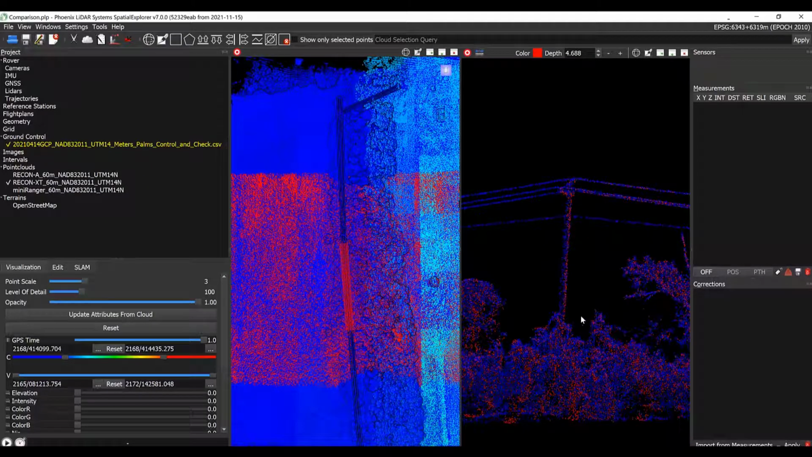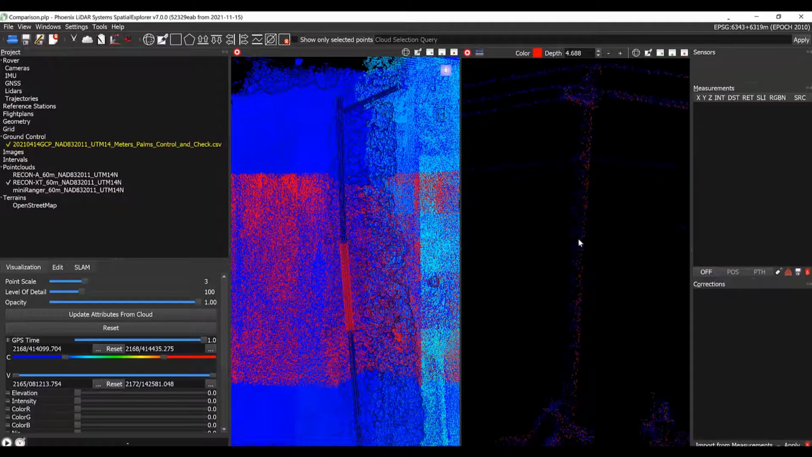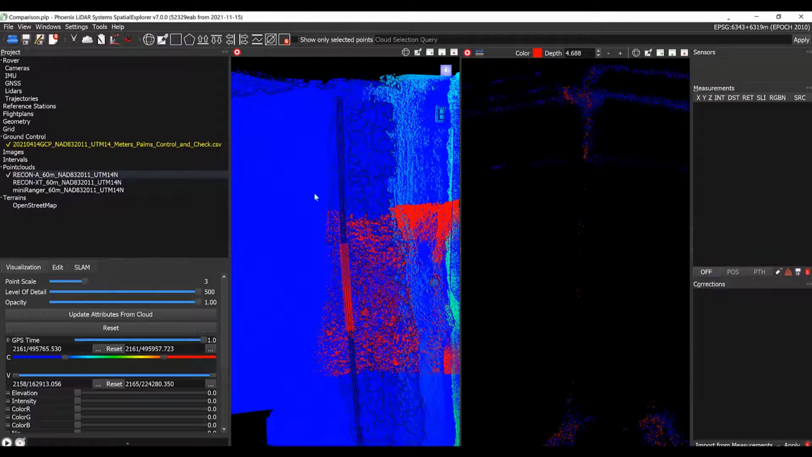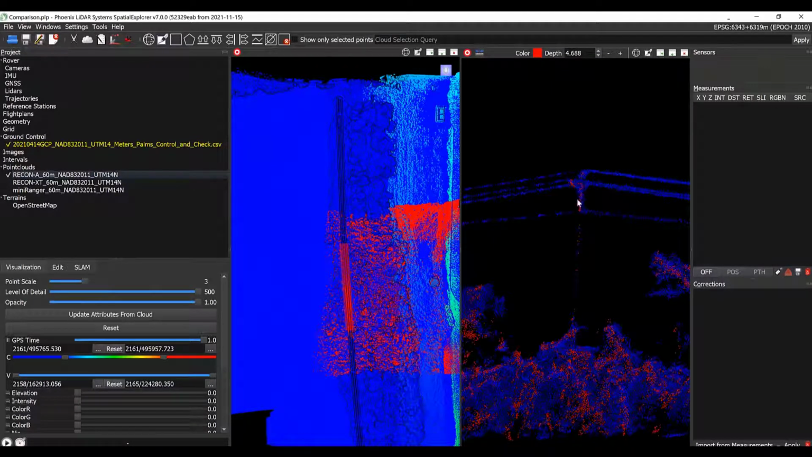The RECON-XT has mapped everything here with pretty high density on the wires and nice definition on the pole. And finally, the Recon A. The Recon A looks like it's got some points on this pole, probably enough to identify its location, but not really given much shape to it.